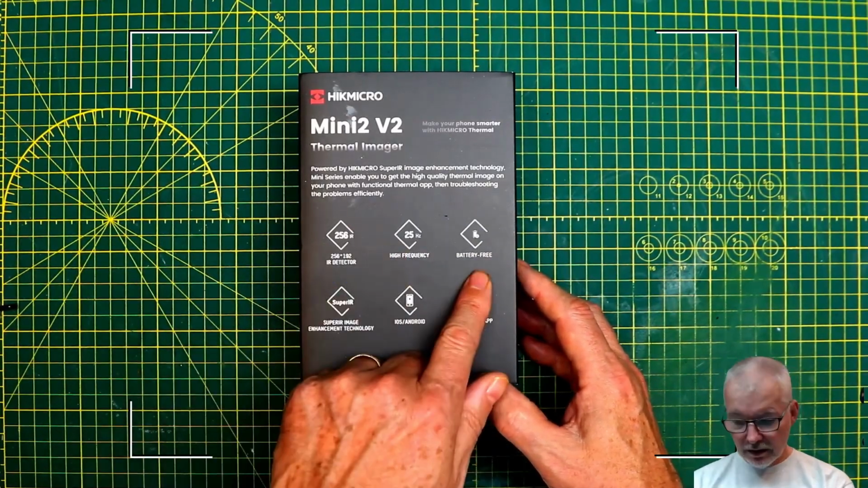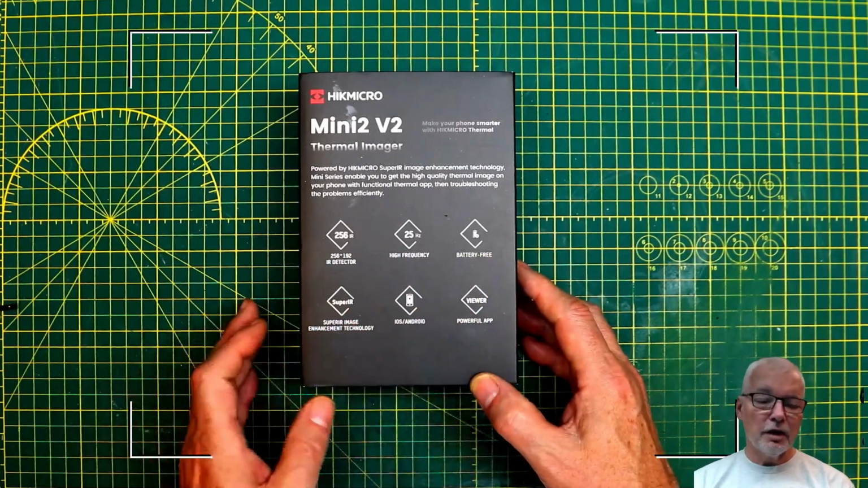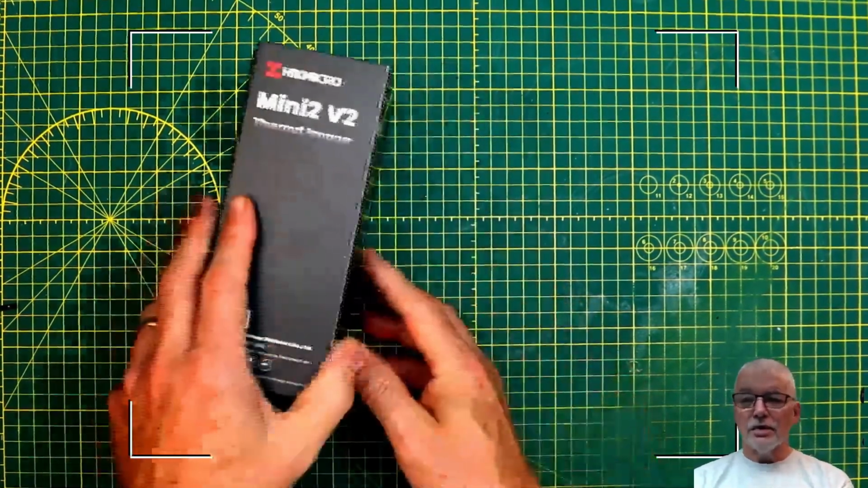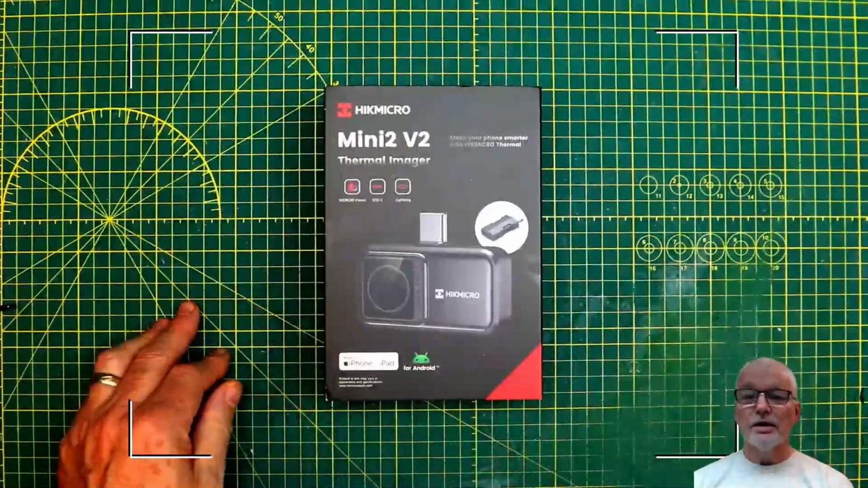25 Hertz frame rate, battery free. Obviously you're plugging it into your phone. It's going to draw the power to run itself from your phone battery. So that's what's on the outside of the box. Let's open it up and see what else we've got.